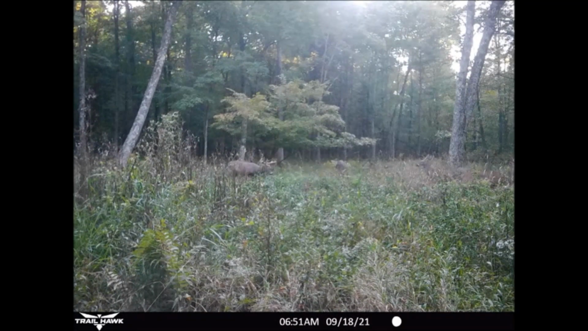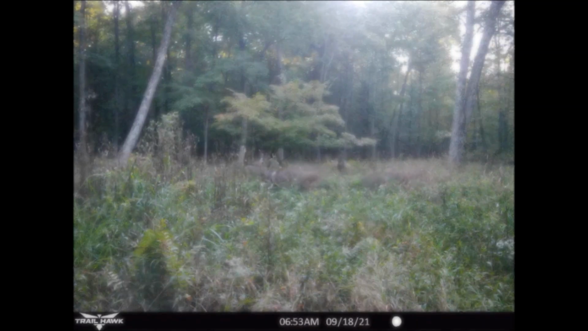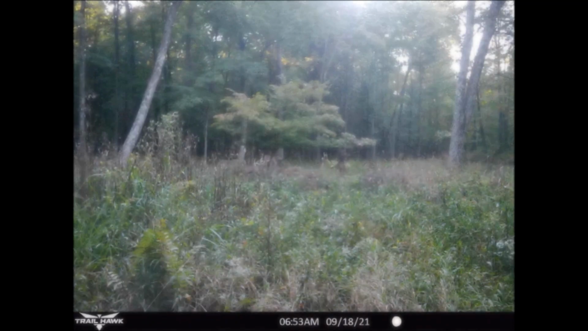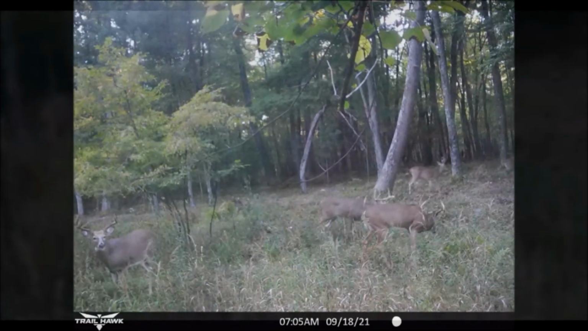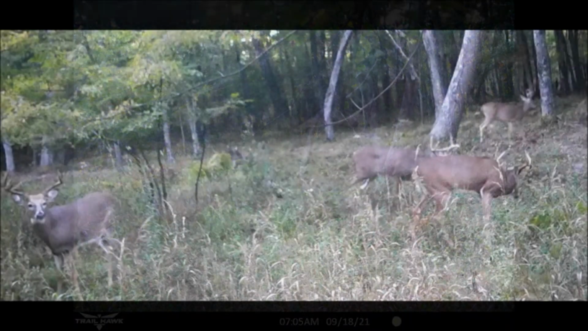And the confrontations begin to carry over to daylight hours. After the testosterone levels subsided, only minutes later, check out this target-rich environment that presented itself in the food plot.